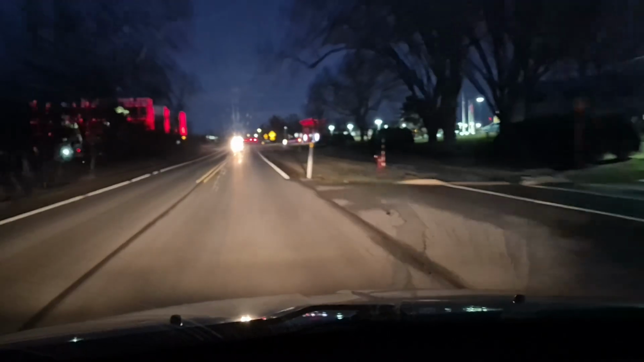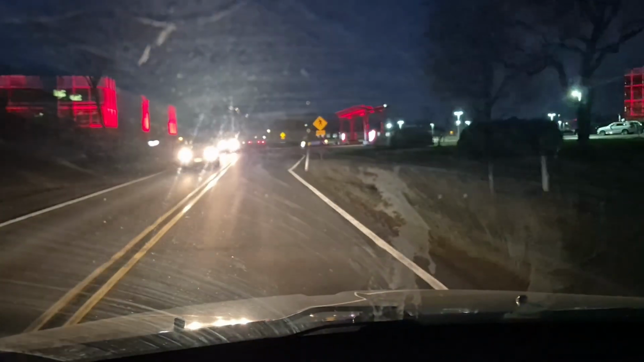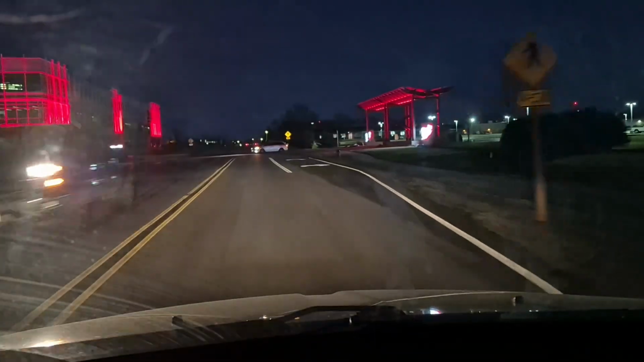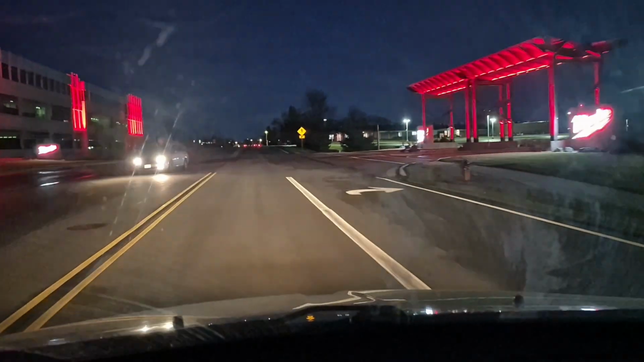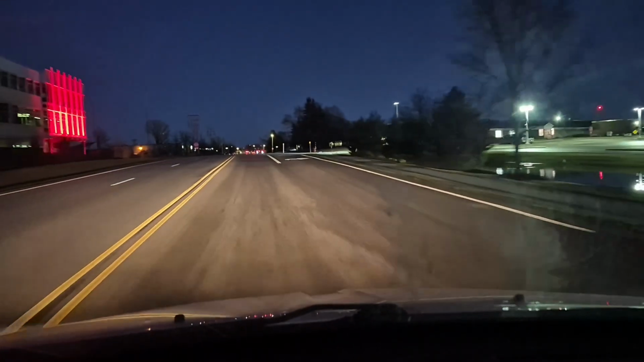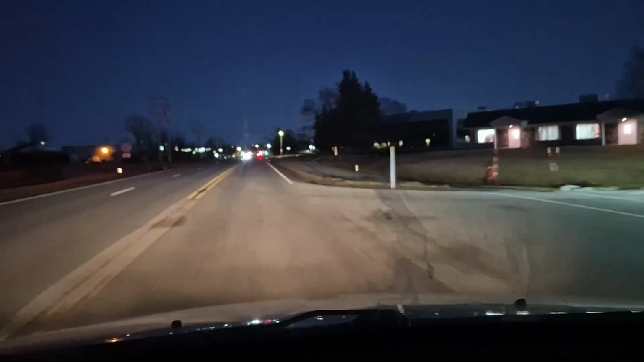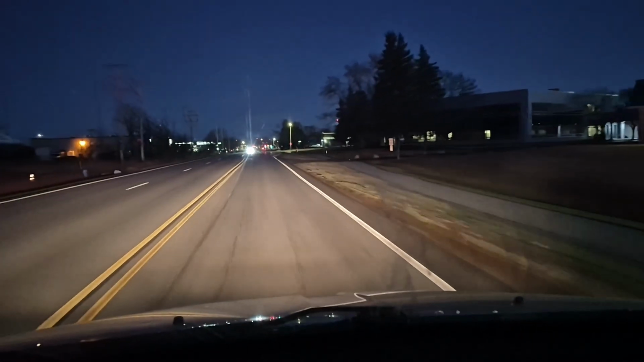Those red buildings you see on the side that we're coming across on both sides of the road, those are the offices of Milwaukee Tool. They're a big name in power tools out here. It is cold. Let's get some heat going.